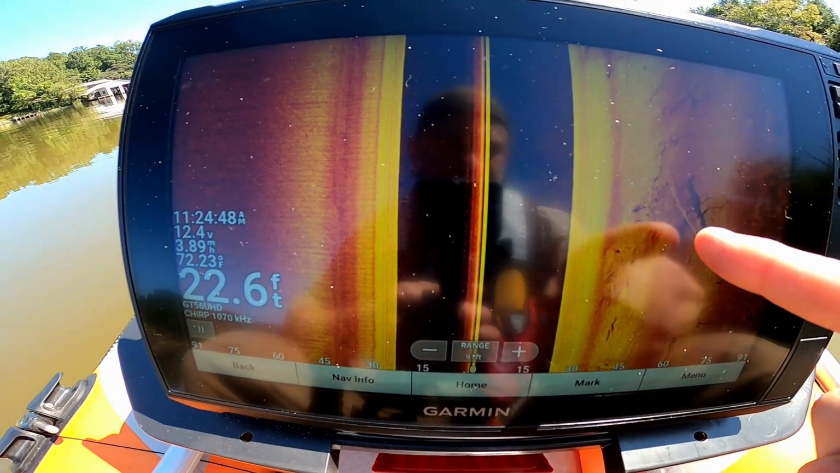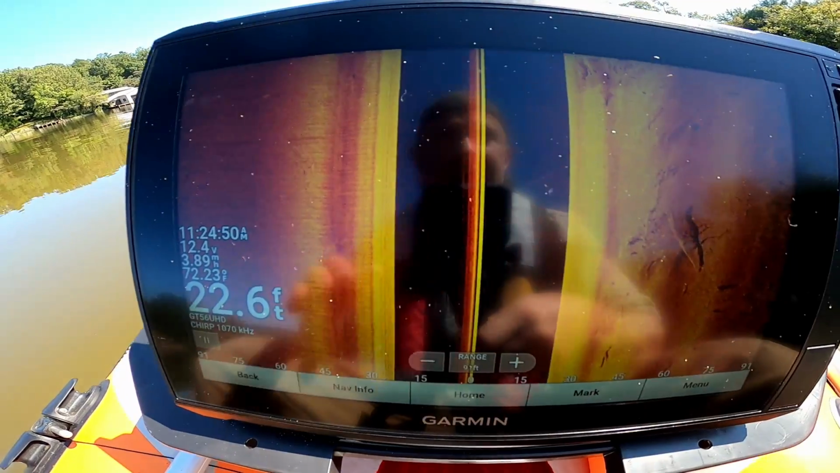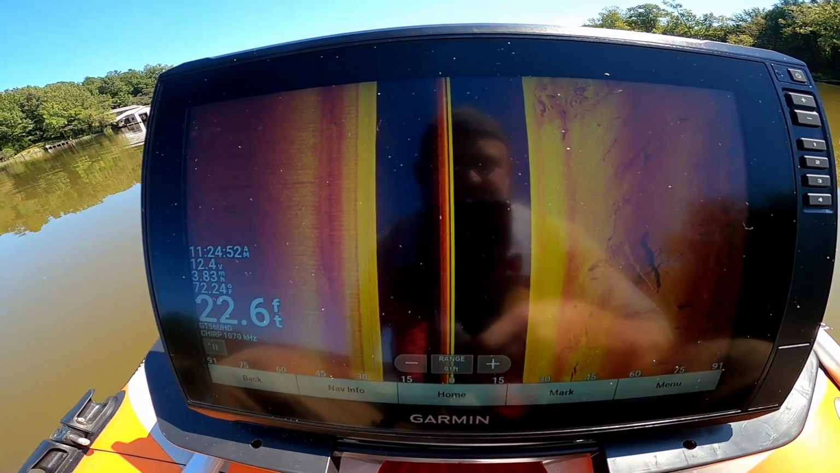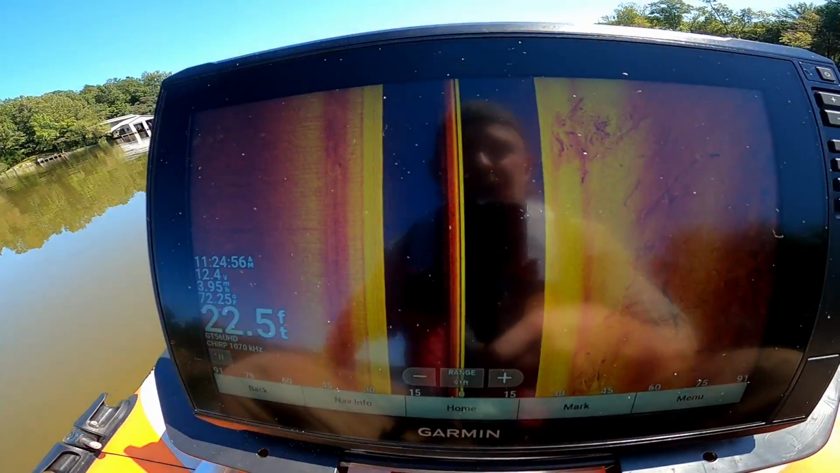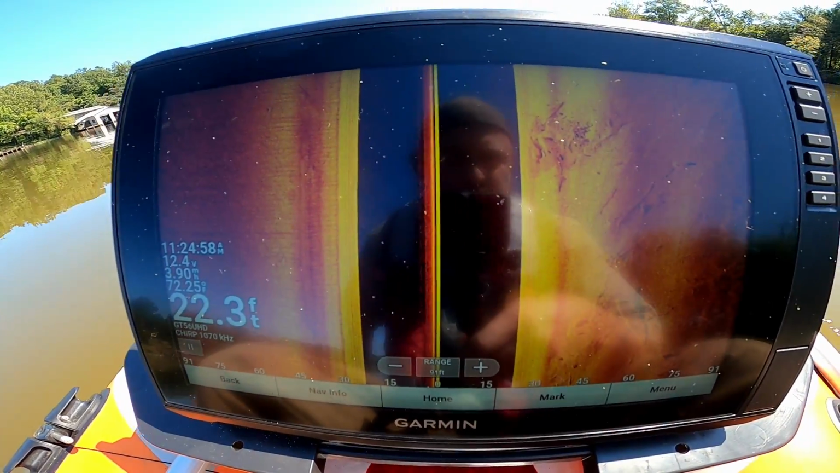So, I mean, you can see a well-defined tree right there. And I mean, it's all kinds of stuff. Over here is a whole lot of nothing. So if there was a car out there, I think we're gonna be able to see it really easily. So I'm heading upstream from the boat ramp. I want to make sure my motor was gonna run good and not die on me, and that I got the sonar all set up the way I want it.